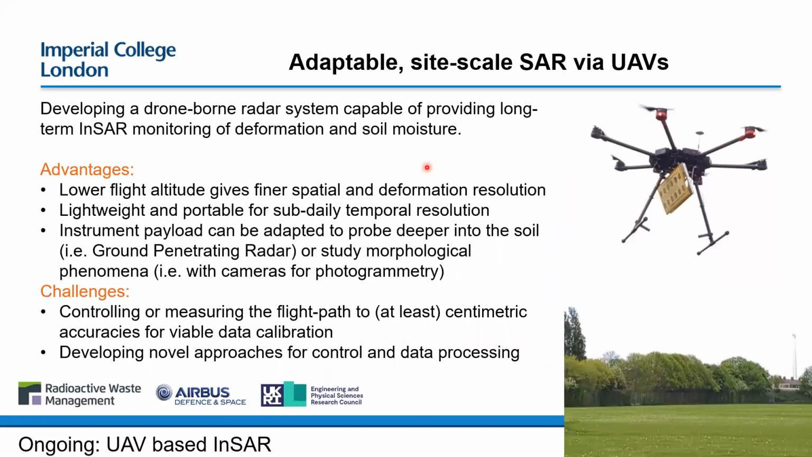UAVs are going to be essential, and being able to really be flexible in terms of the wavelength of the signal that you use, the height and the angle, and the regularity of how often you measure, as well as the resolution. It's all going to be really aided by the use of a UAV. Using a drone, you can really change the parameters of your investigation rapidly.